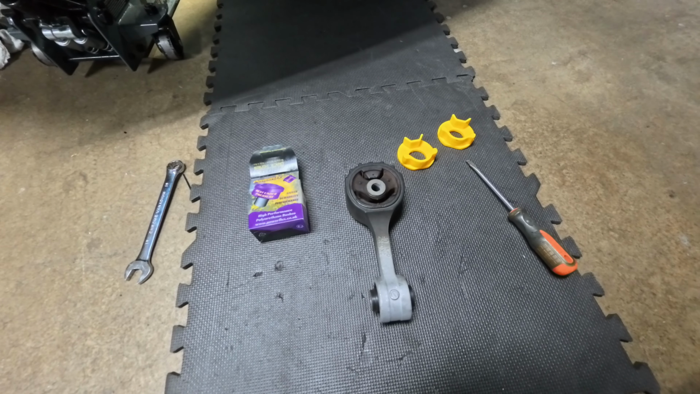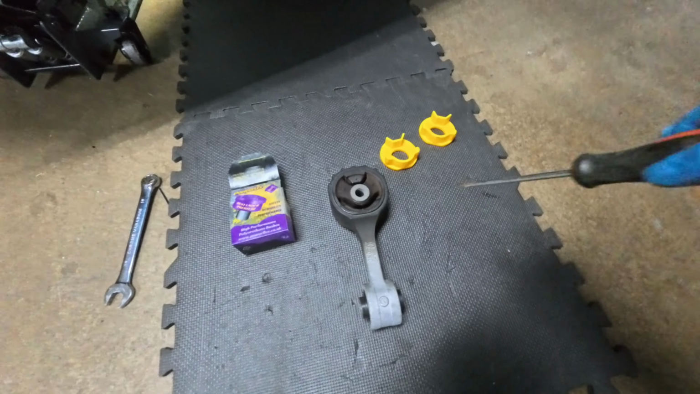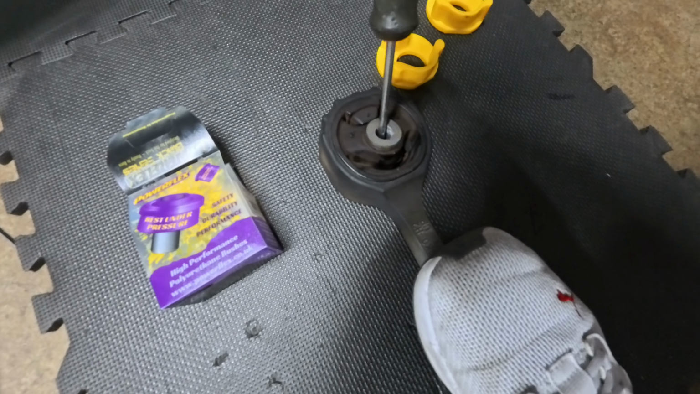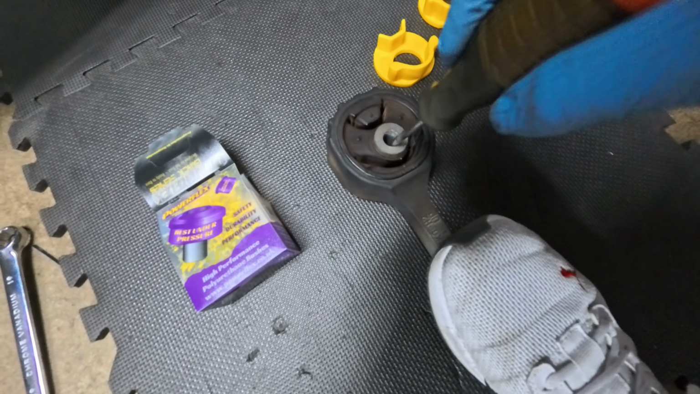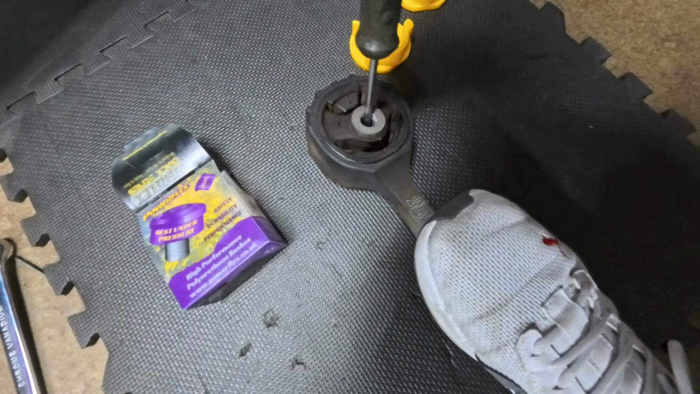Okay, so here we have the rear motor mount out. And let me show you a little bit of this flex that we see from a stock motor mount. See how much play there is? It's a lot of play for just my hand strength. It's a lot.